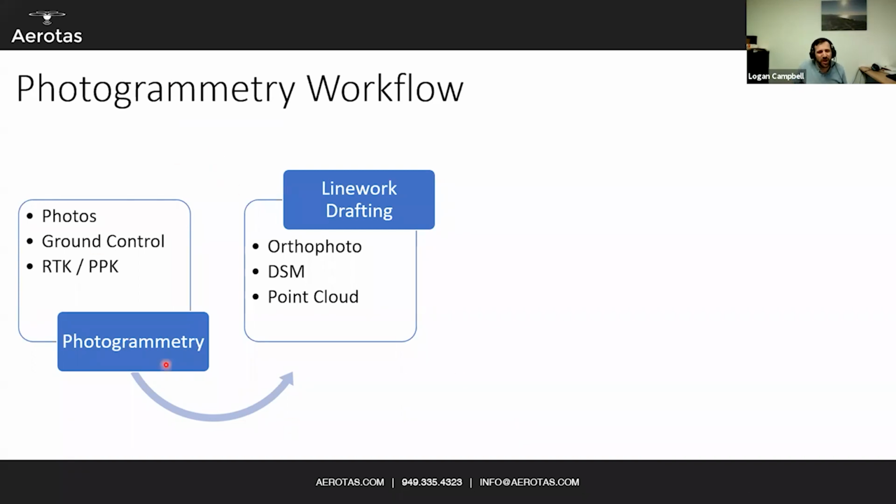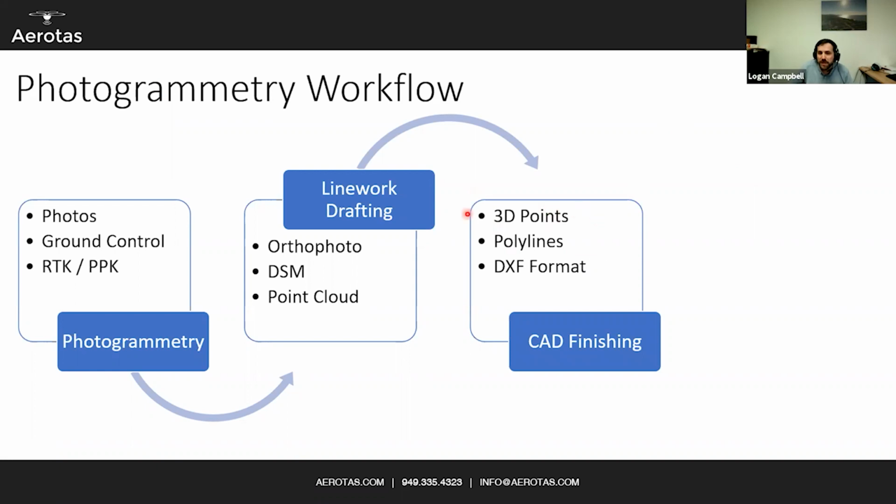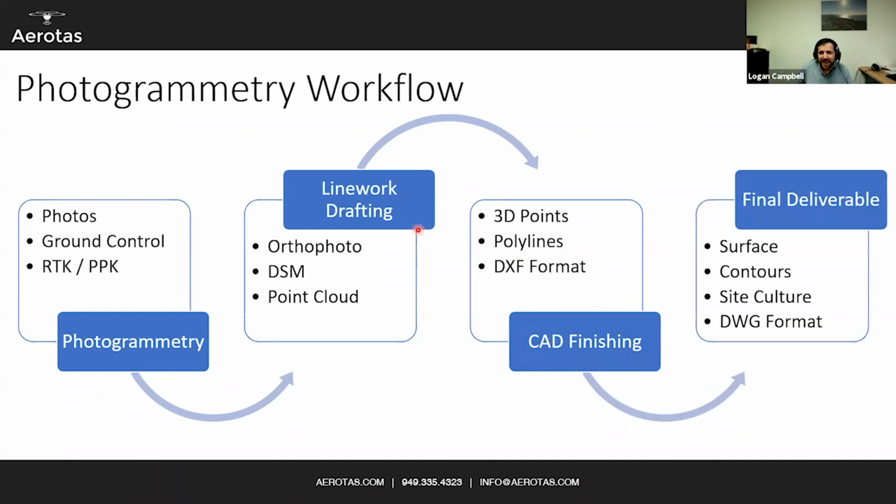So the photogrammetry workflow, just to finish that up, and then I will get into the actual LiDAR software. Photogrammetry creates an orthophoto, DSM, and point cloud, and our workflow is then to go through what we call Linework Drafting, and that gets you your 3D topo points and polylines in a DXF format. This is what would most approximate a clean DEM for us. And then that goes through CAD finishing, where we take that digital elevation model, which would be a TIN surface created from the points and polylines that we extracted from the orthophoto, DSM and point cloud, and put it into Civil 3D to create a final deliverable, which has your surface, contours, and site culture, typically in a DWG format.